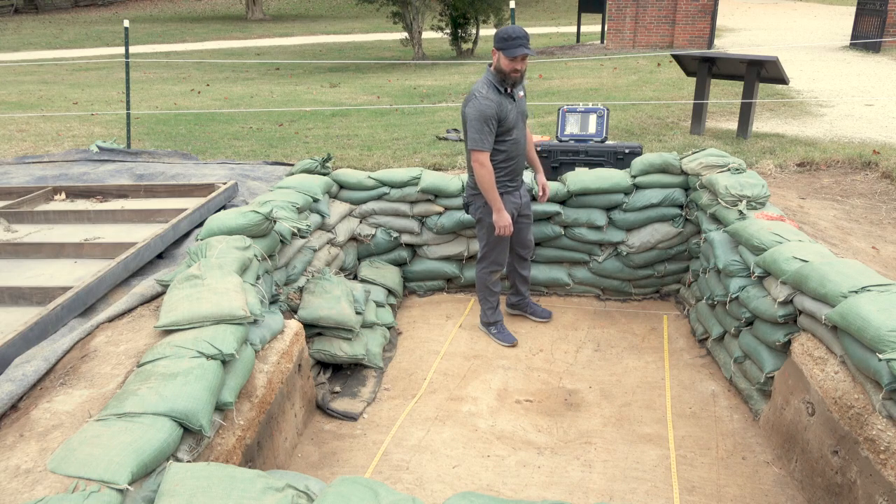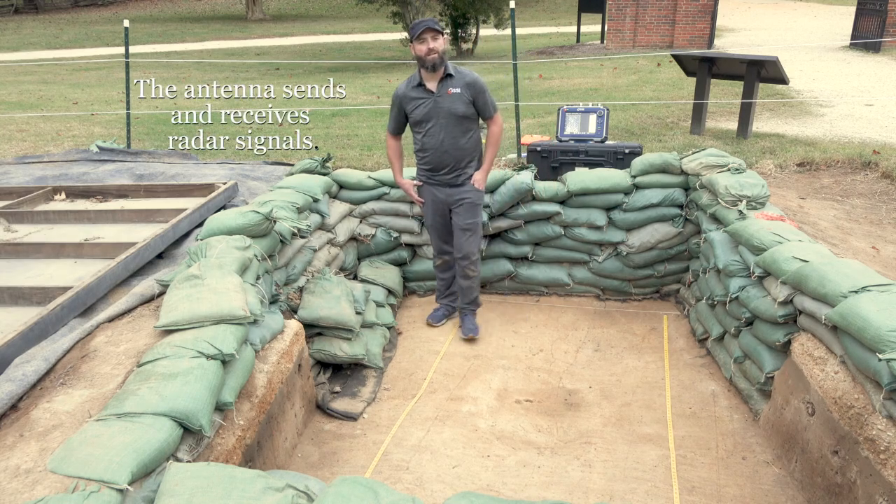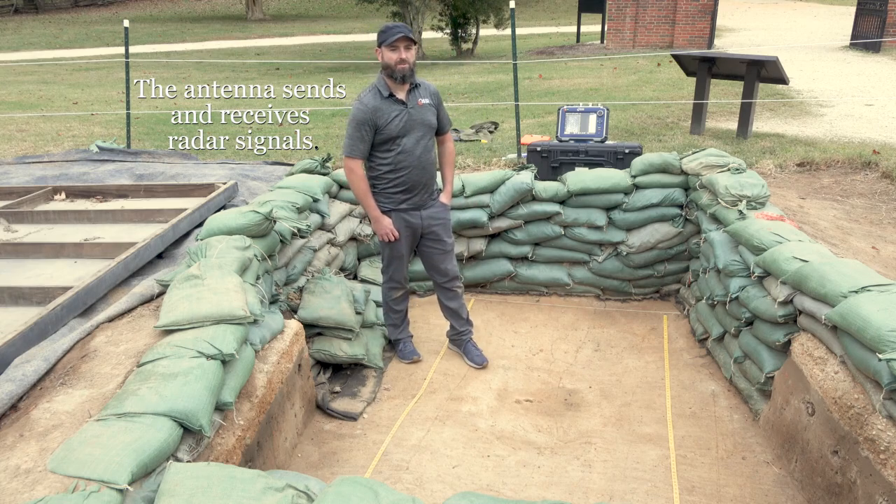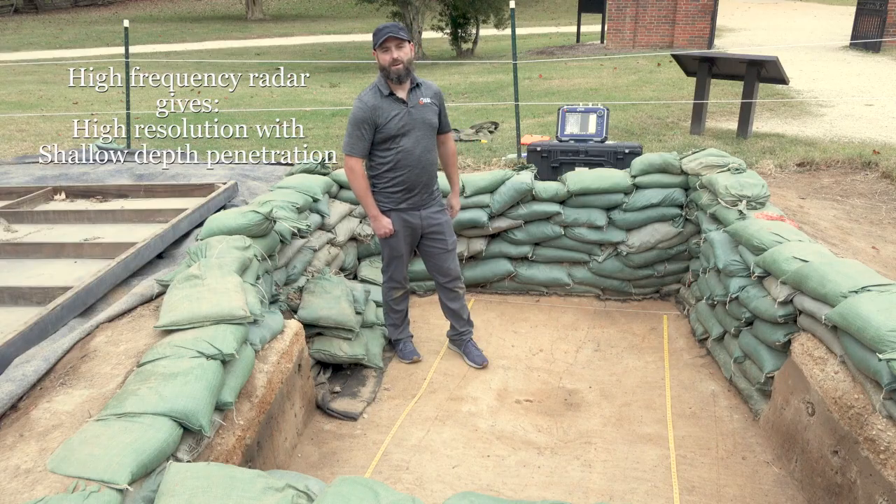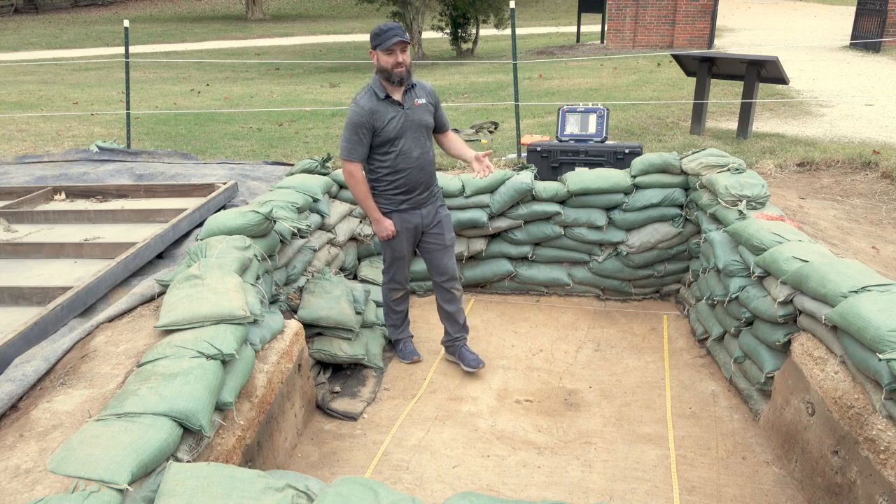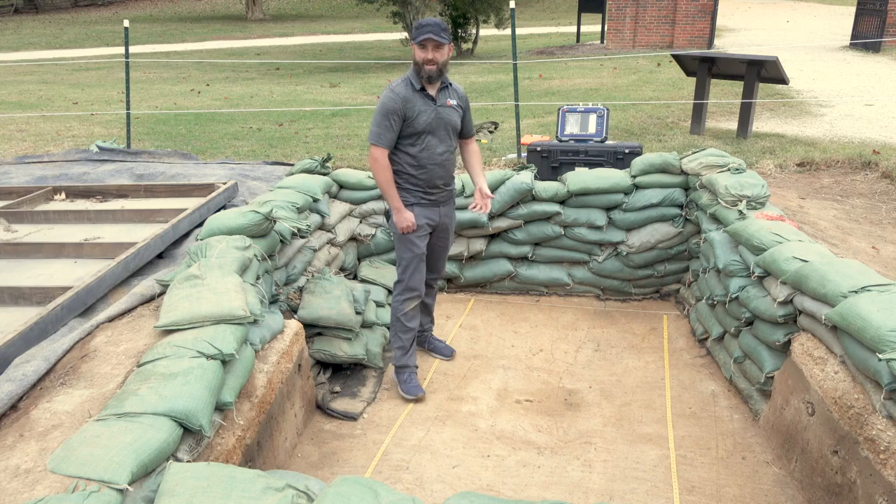1608 Palisade feature. And so we decided to use a high frequency GPR antenna, which is typically restricted only to use in concrete. And it's very high resolution, but the trade-off with radar antennas is that you get real high resolution. You can see small objects, small soil changes, but you don't get particularly good depth penetration. We expect maybe a foot and a half here max.